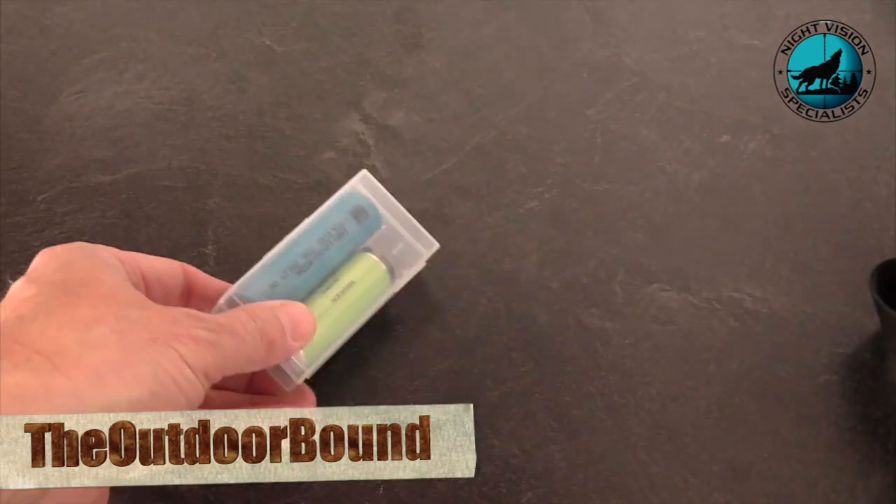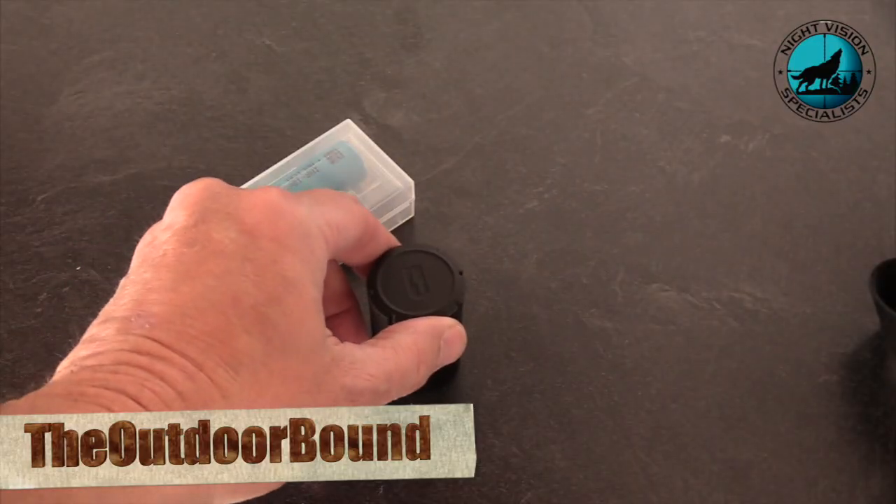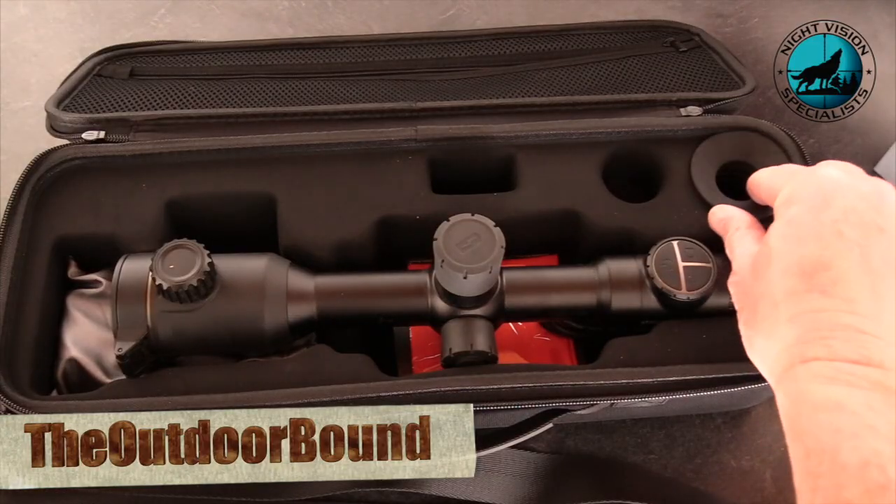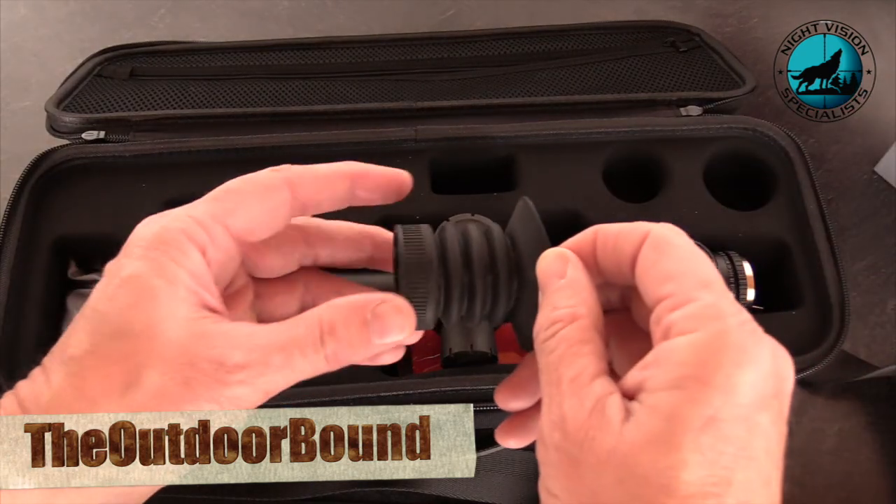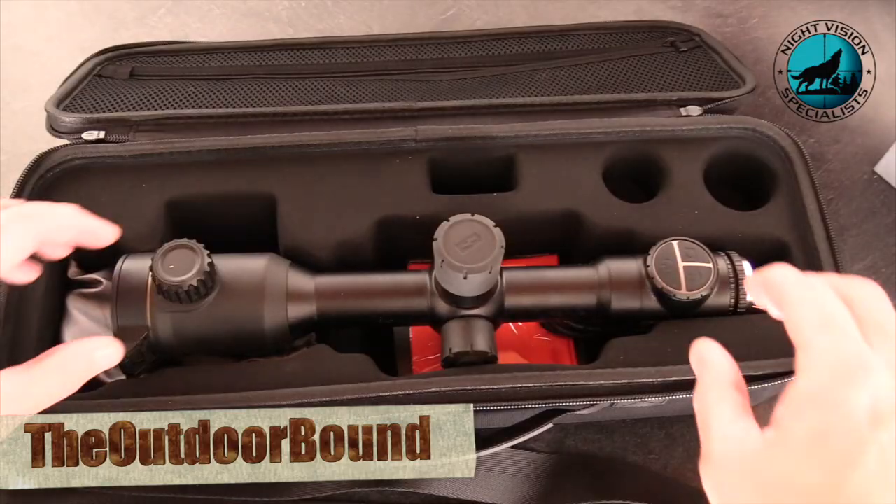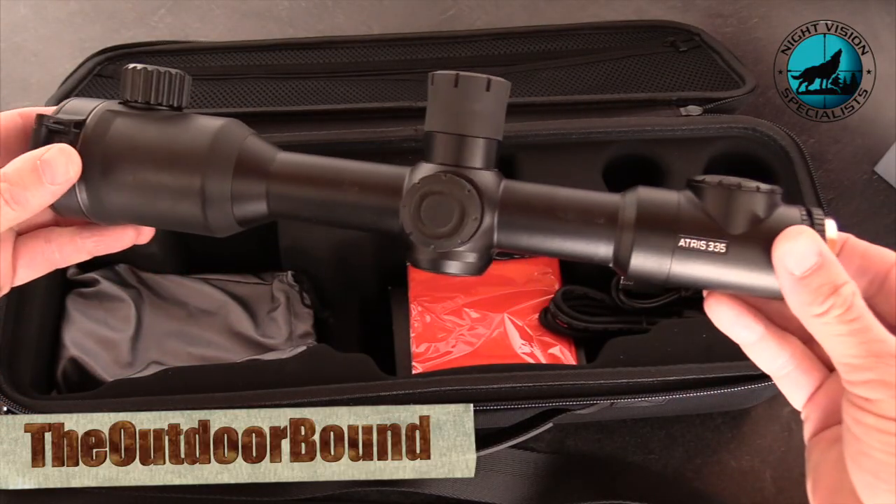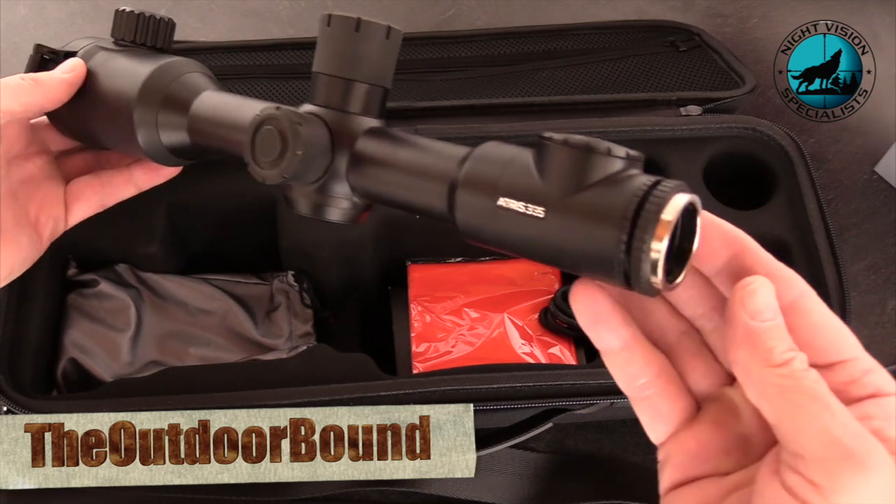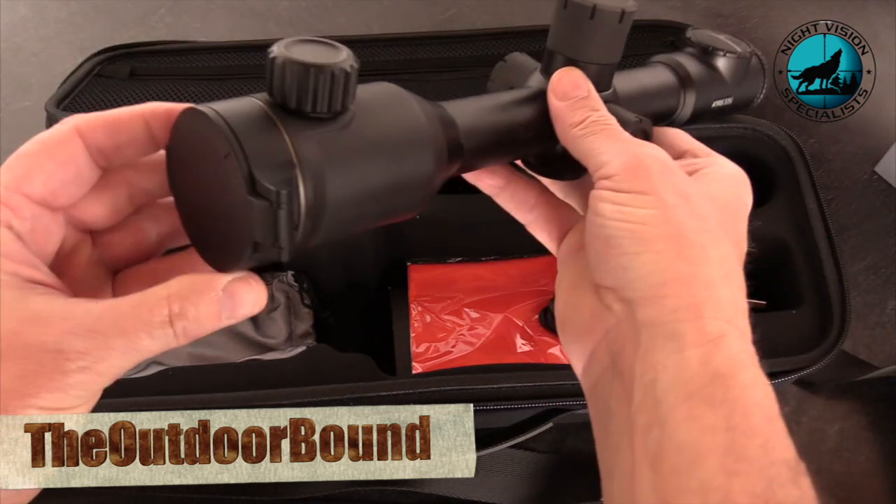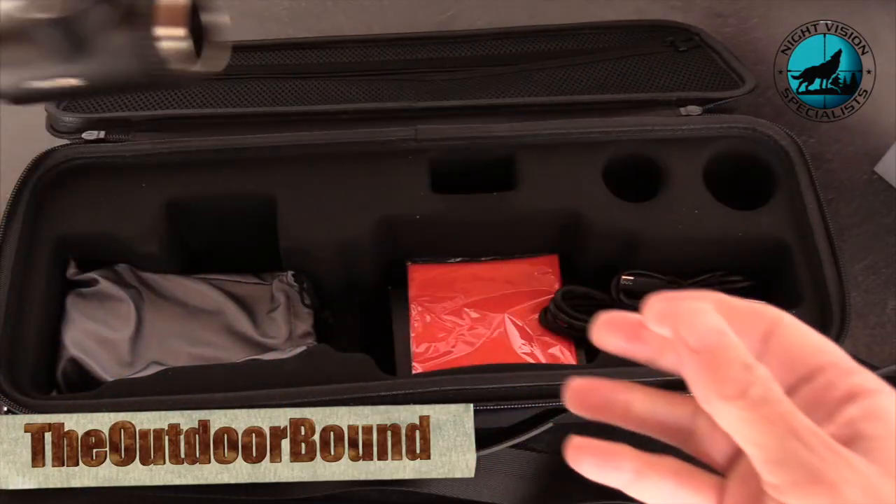Two batteries. This is a larger battery cap for the larger battery. Here's the eyepiece. It's magnetic, goes on the end of the scope with a magnet that holds it on there. And this is the unit itself. It's a 30mm tube with a 35mm objective lens. It measures about 12.6 inches and weighs in at 29.7 ounces.